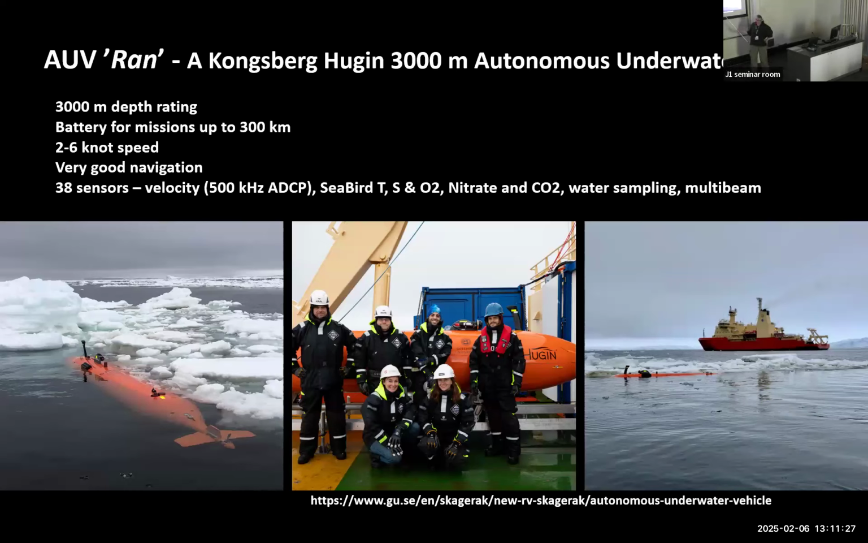But ours is a bit different. It's custom made. It's a bit bigger than other Hugins, and that is so that we can get many sensors fitting onto it. And it has also got upward looking navigation and upward looking systems, specially made for targeting the ice. So it's depth rated to 3,000 meters, and you can travel up to approximately 300 kilometers on one battery charge. And the cruise speed is about 4 knots. And all in all, we had 38 sensors on it up until a year ago.